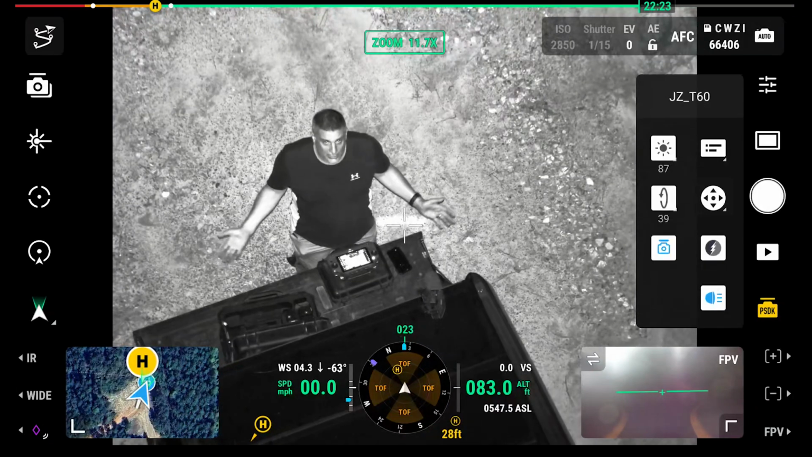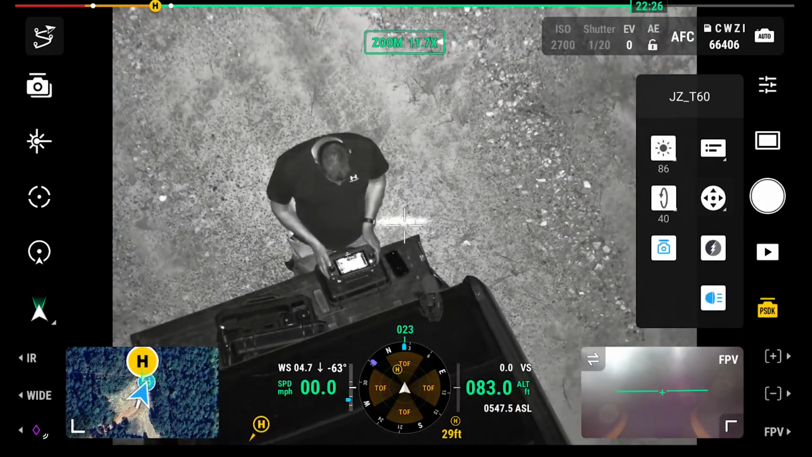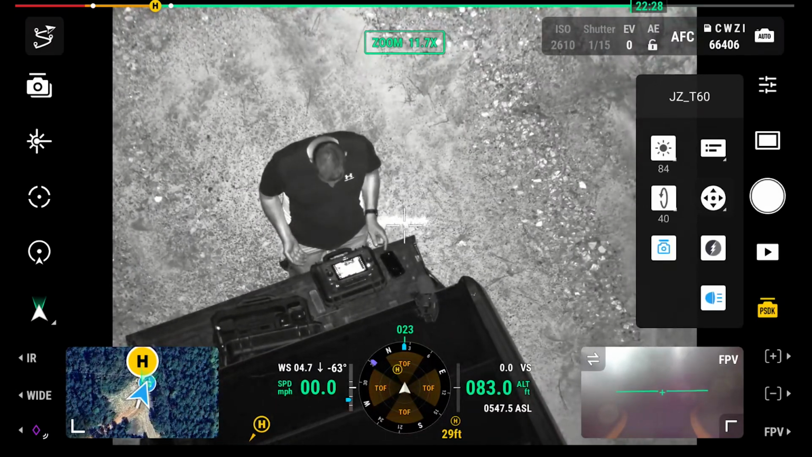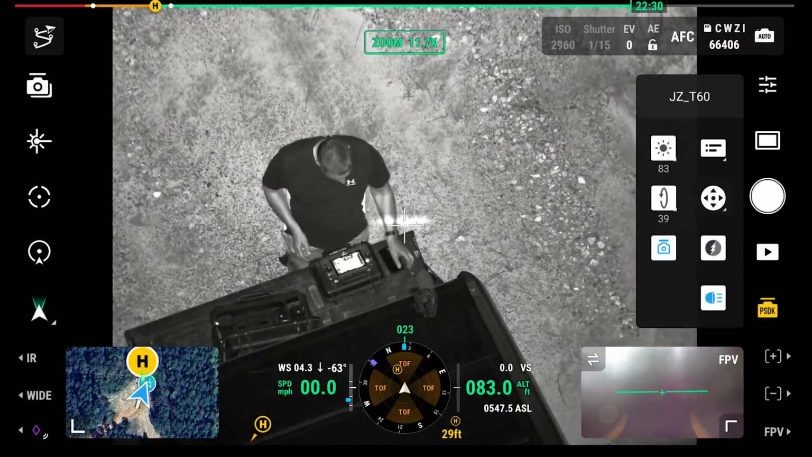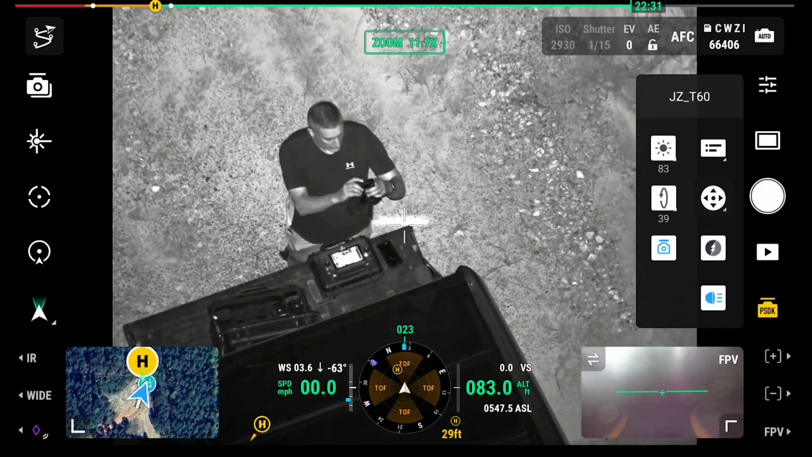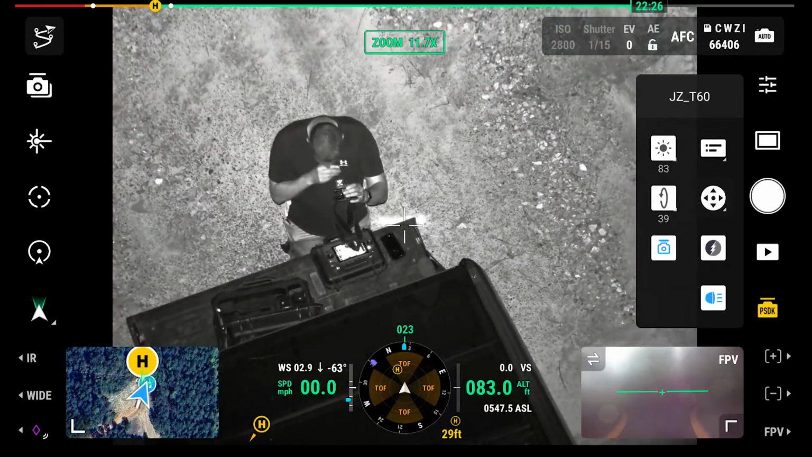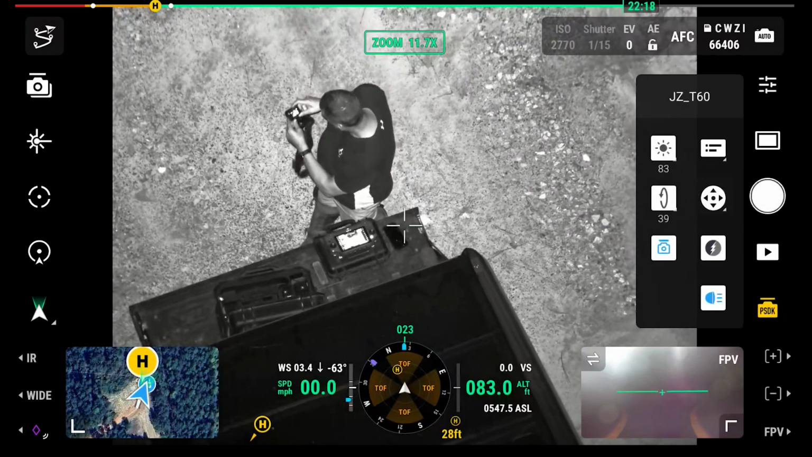So this is the T60 spotlight. Like I said, great option. But I have noticed that the deer, I don't want to look up. When I tell you that this is bright, I'm going to use my GoPro real quick. I don't know if the GoPro is going to do this justice. Now this is at 83 feet. But no joke, this is incredibly bright. This is the ground around me. It's bright.